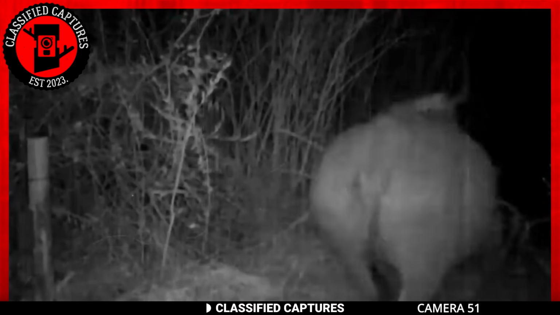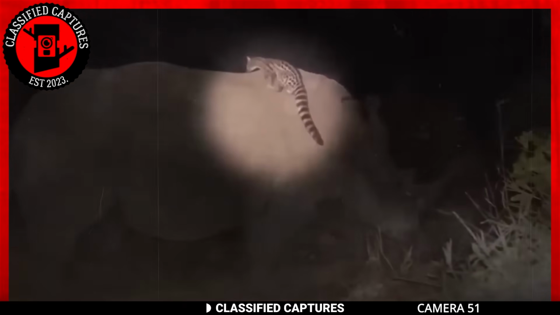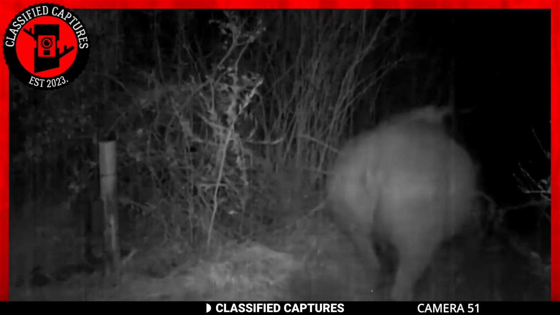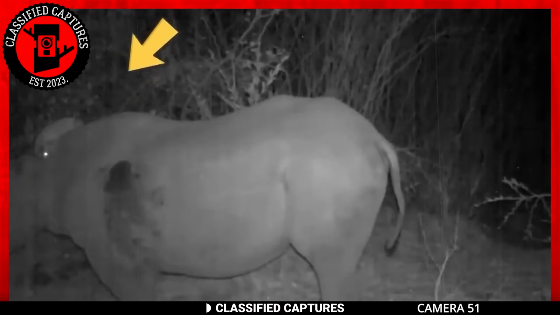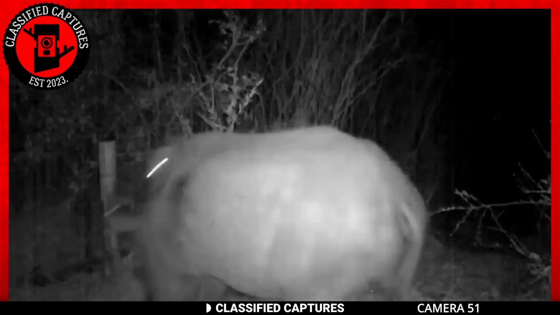My initial thoughts were the cat believes it owns the rhino and it must bend to its will, but turns out that's not the situation at all. In fact, that's not a domestic cat, it's a genet. According to our experts, the genet was most likely using the rhino as an elevation to hunt smaller creatures within the area. I know cats are smart, but that's smart on a whole new level. Have you ever seen a genet before, or did you know there was even such a creature before this clip? Tell us in the comments section.